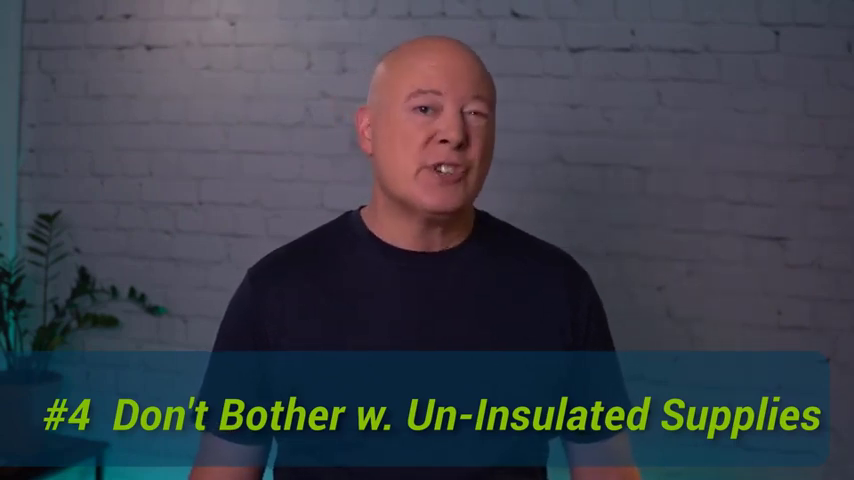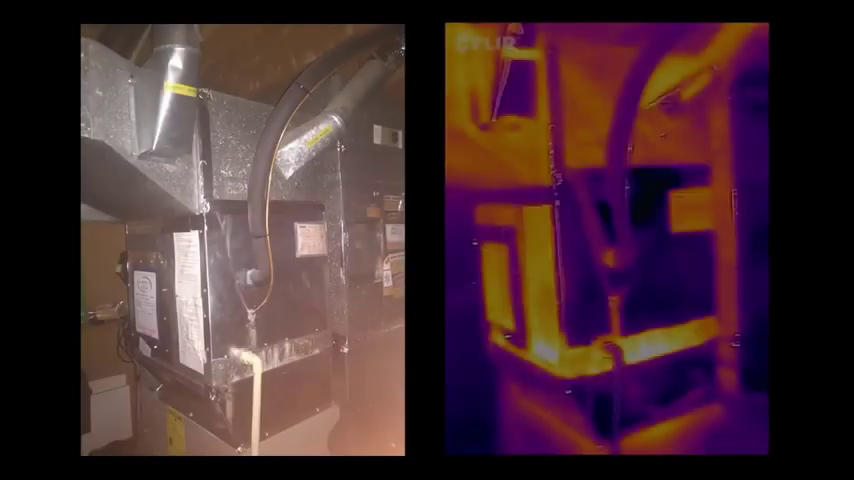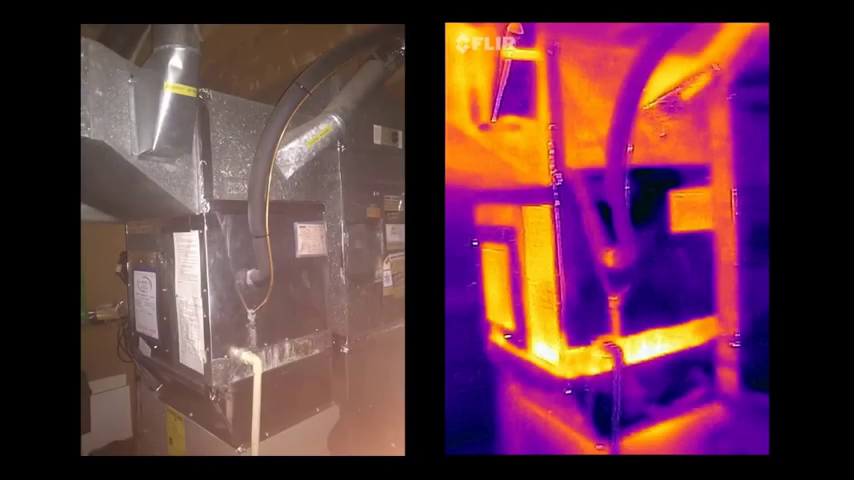Tip number 4 is don't bother scanning uninsulated metal supply ducts. Unfortunately, thermal imaging just doesn't work very well on ducts like we see in most basements because the duct surface is pretty much the same temperature as the escaping conditioned air. There's still probably duct leakage, just not enough contrast. Now, sometimes it is possible for an experienced operator to make out the leakage, but in my experience, the homeowner isn't usually as shocked by the low contrast image, so it just doesn't further the action. With bare sheet metal ducts, I focus more on just showing the gaps and holes, and often also using a fog puffer.